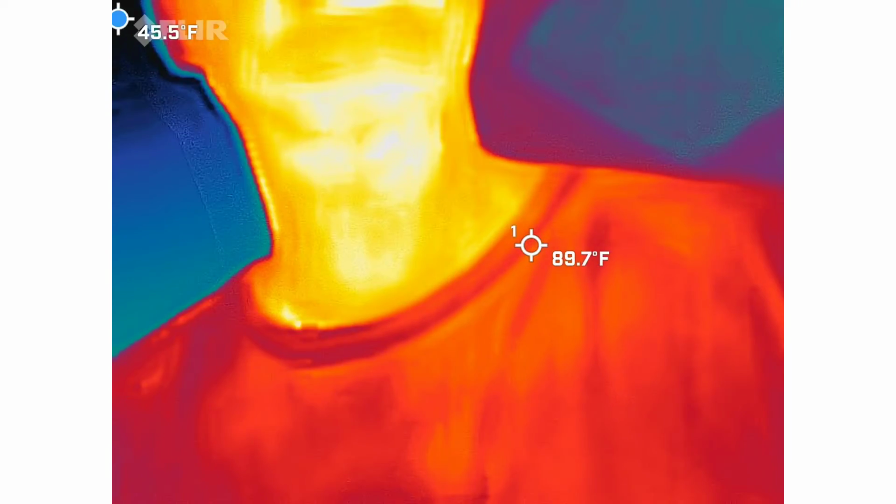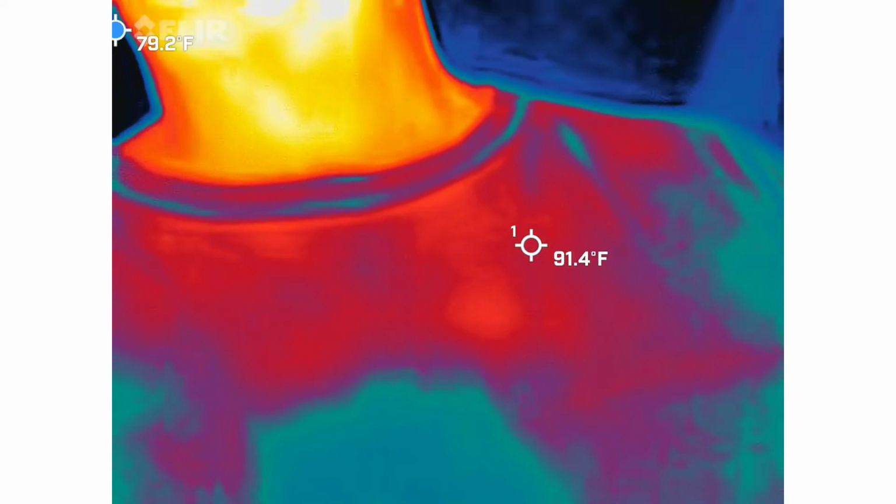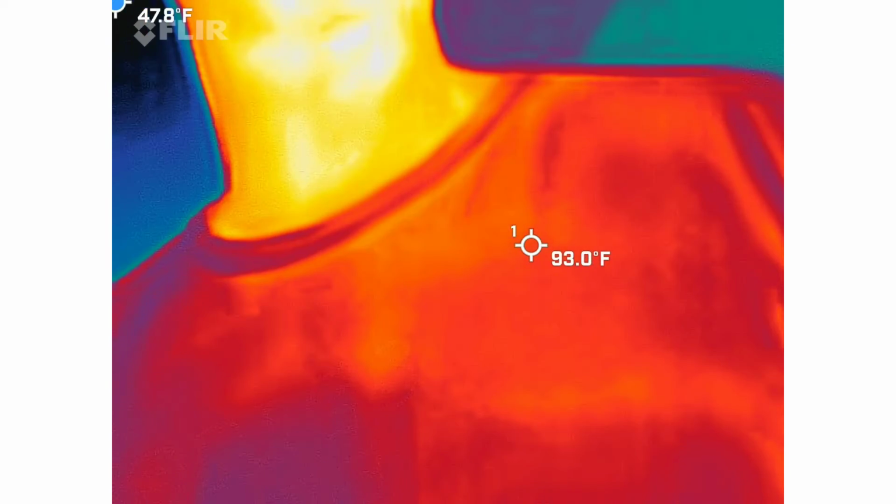So we're looking for blue and black. Those are the coldest spots in the frame. What we're looking for is for those blue and black areas to either take shape or start moving on their own. When I say take shape, it's usually into the form of a person. Normally those are the things that I look for.